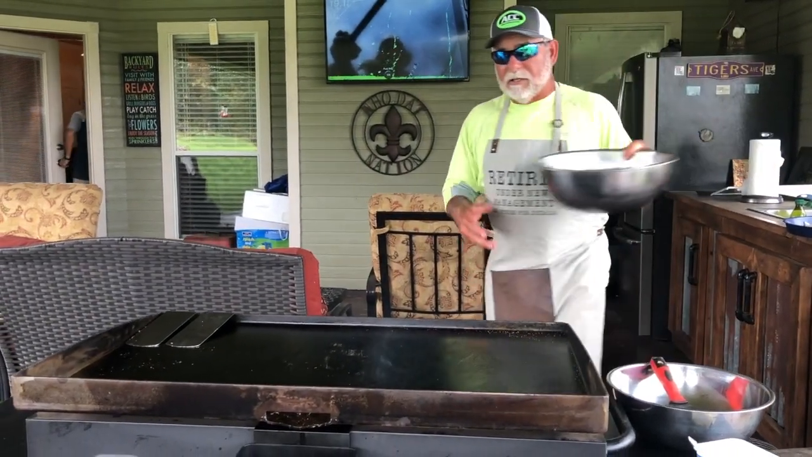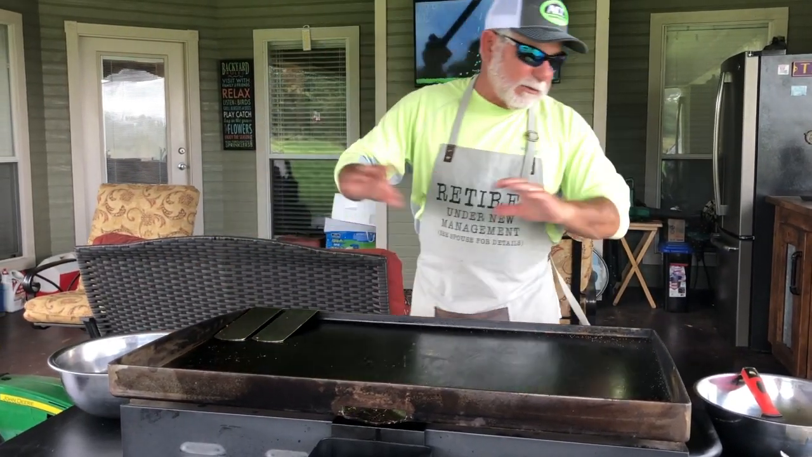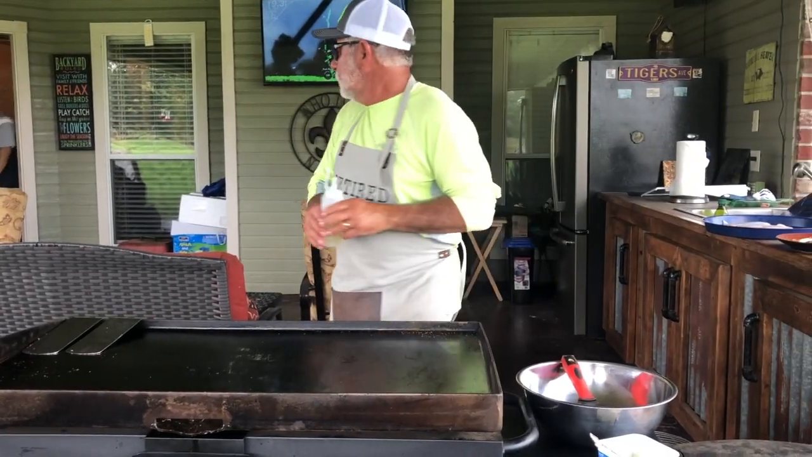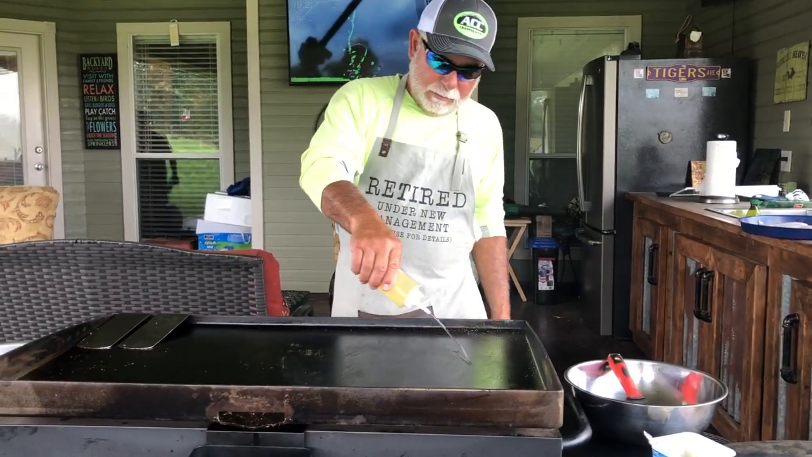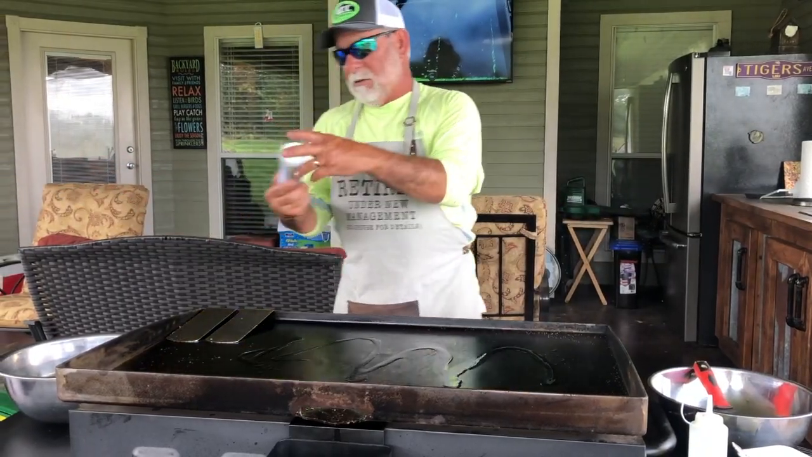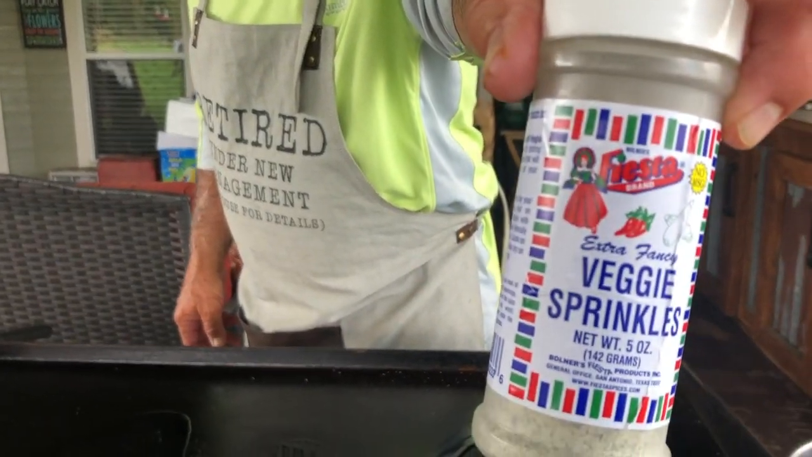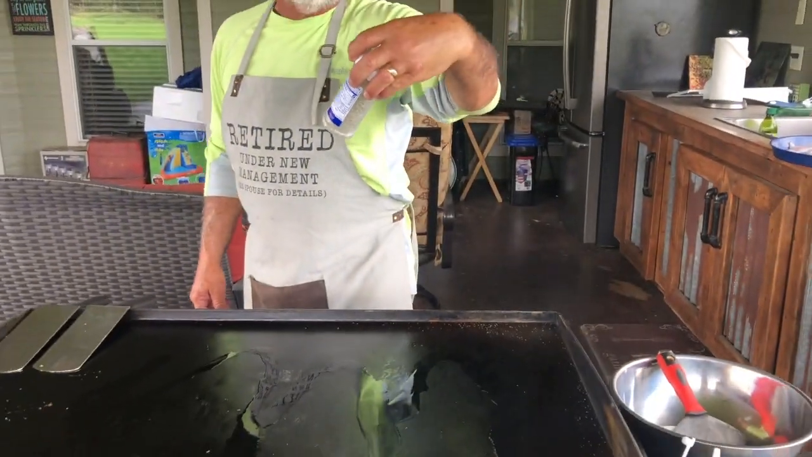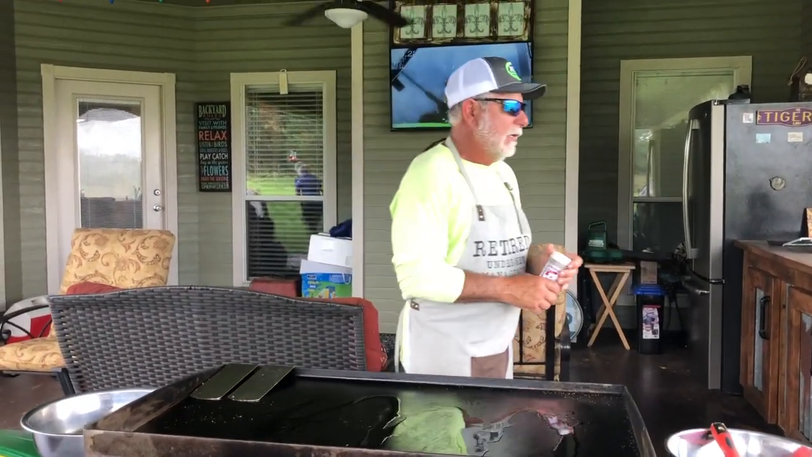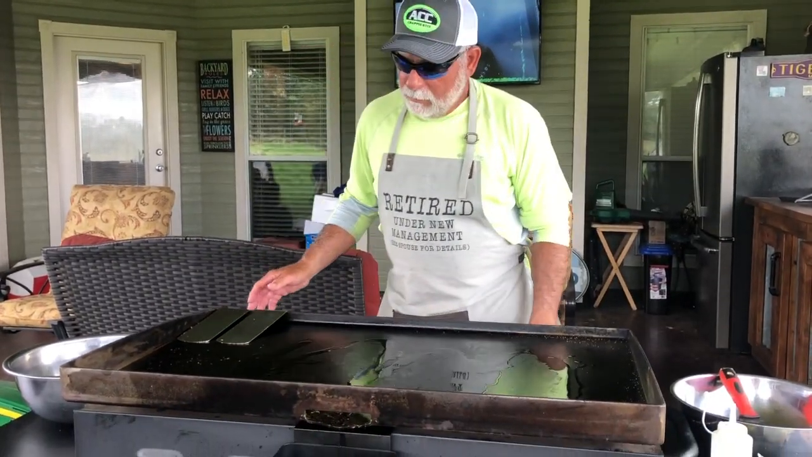These are really good, and gosh, they're even easier to make. Olive oil, sprinkle it real good with the Fiesta seasoning. A little more olive oil. That's some good stuff. Get a close-up of that, camera woman. It says Fiesta veggie sprinkles. Just throw it on there. Heavy, it's good. Salt, pepper, garlic, all the good stuff.